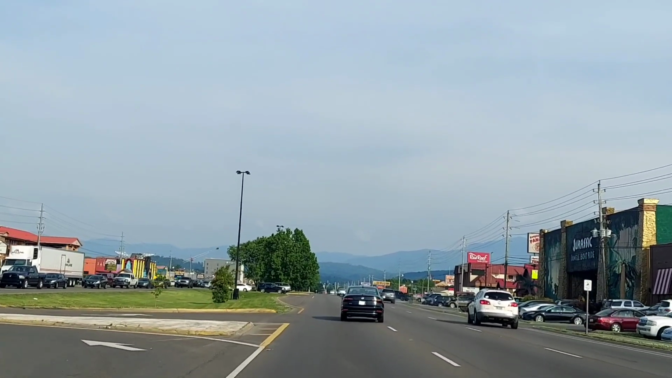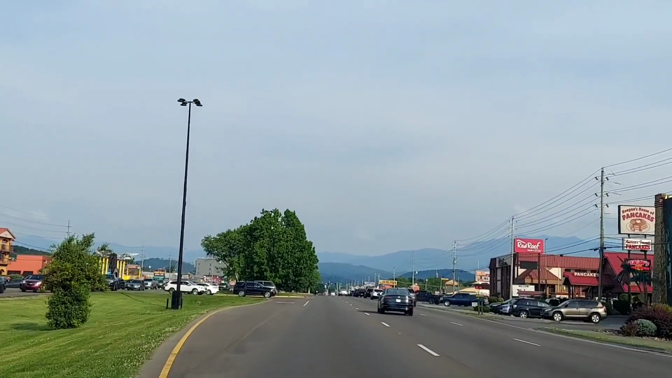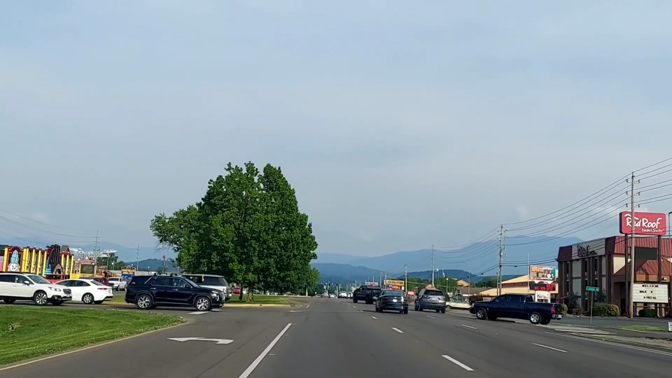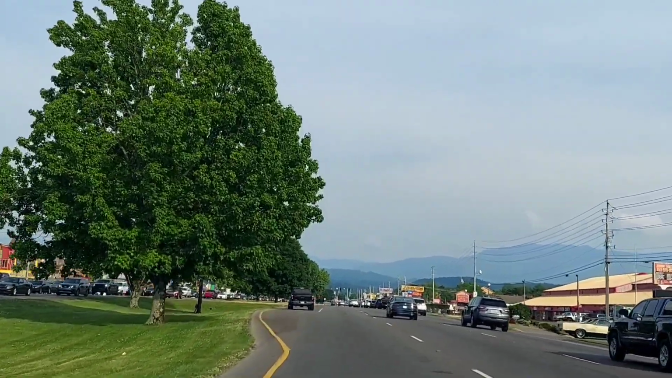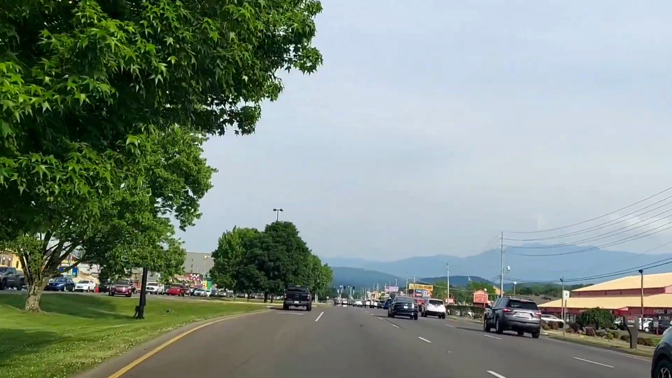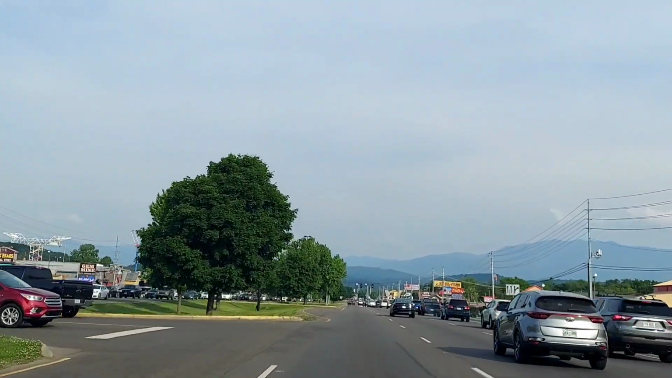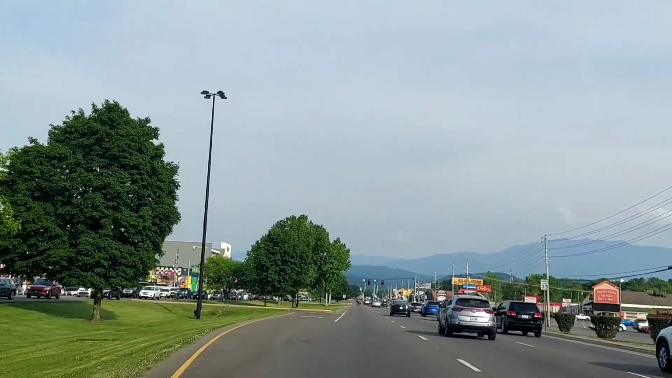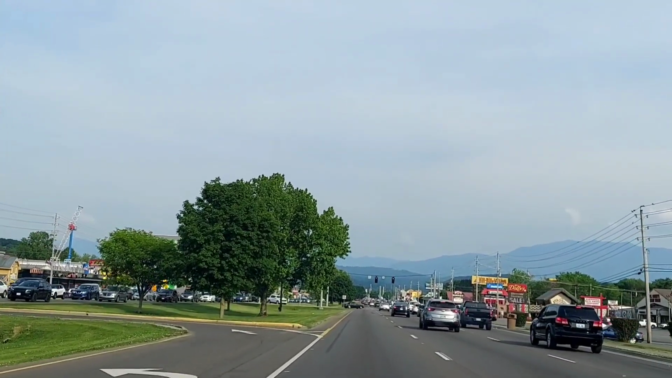Just see the traffic on the left? There, look at that. That's coming back from Gatlinburg. Yeah, that's a lot of traffic. It's not so bad going in, but today it was. You don't have to deal with that. If you take my shortcuts, you wouldn't have to deal with that. You could be already out of Pigeon Forge and in Sevierville if you took the shortcuts, the back ways.